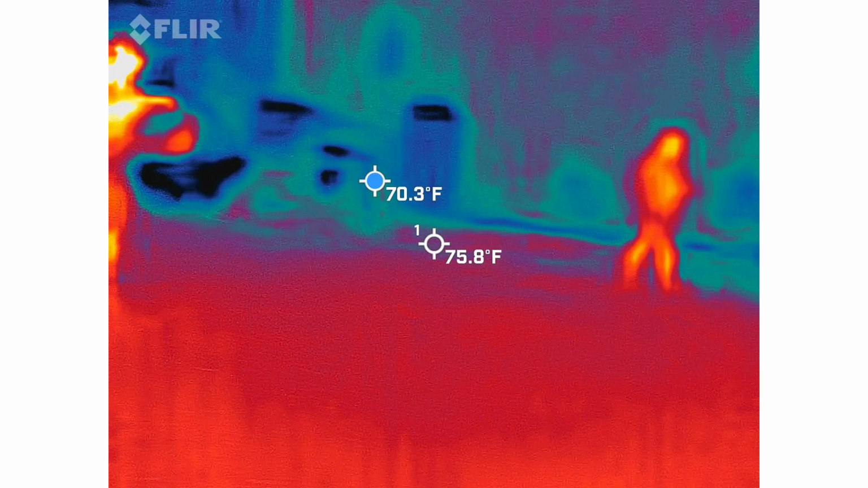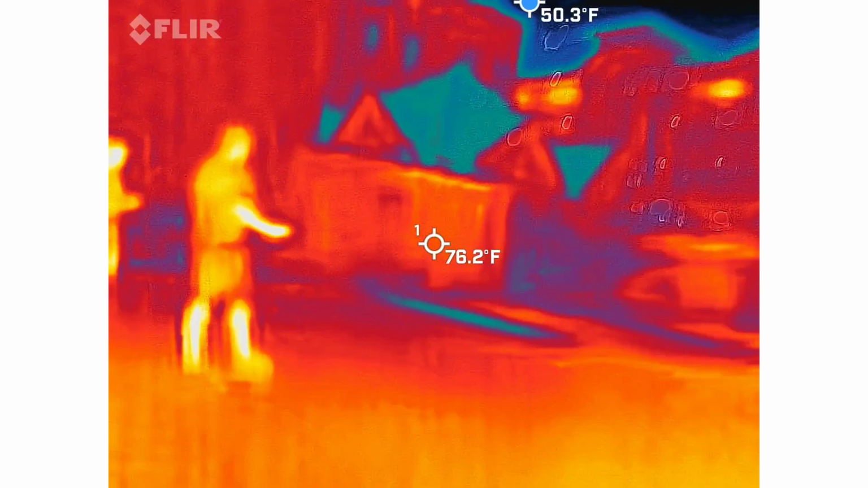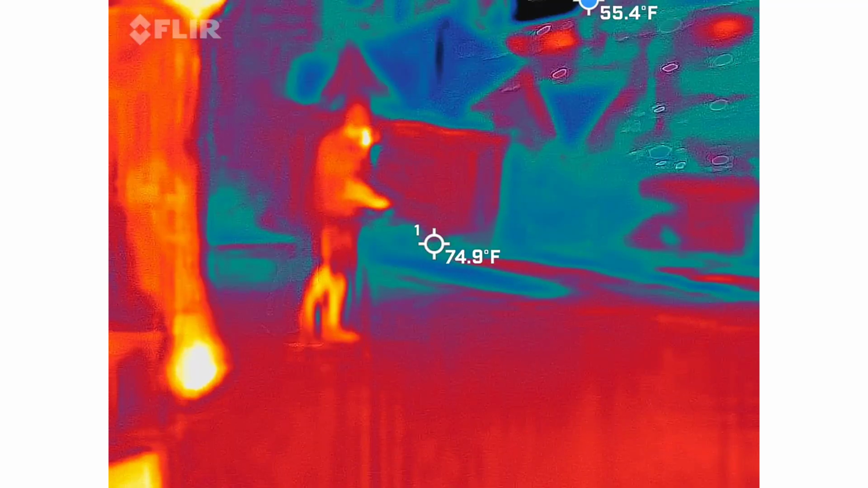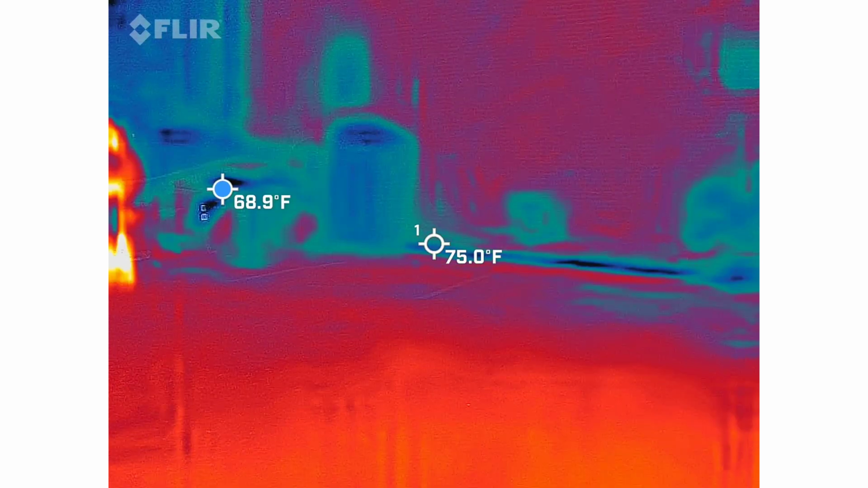I just think it's so cool that these buildings are extremely old. That's an extremely old building. Very attentive group, I must say.